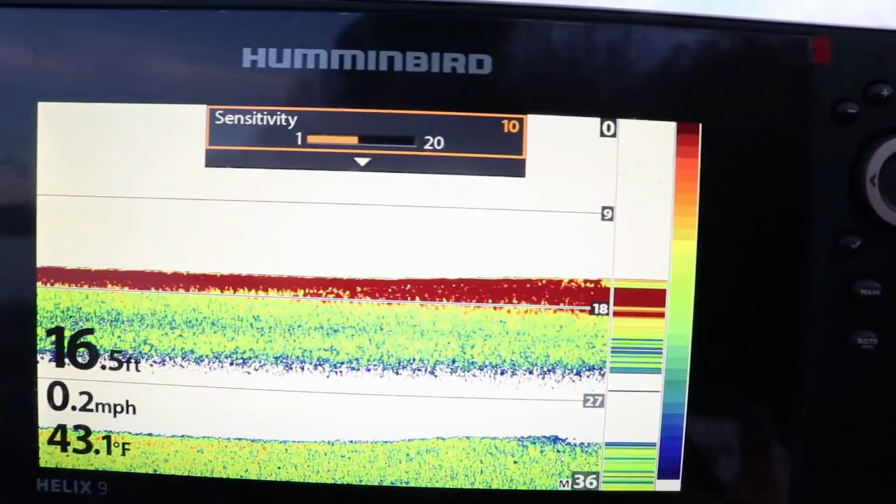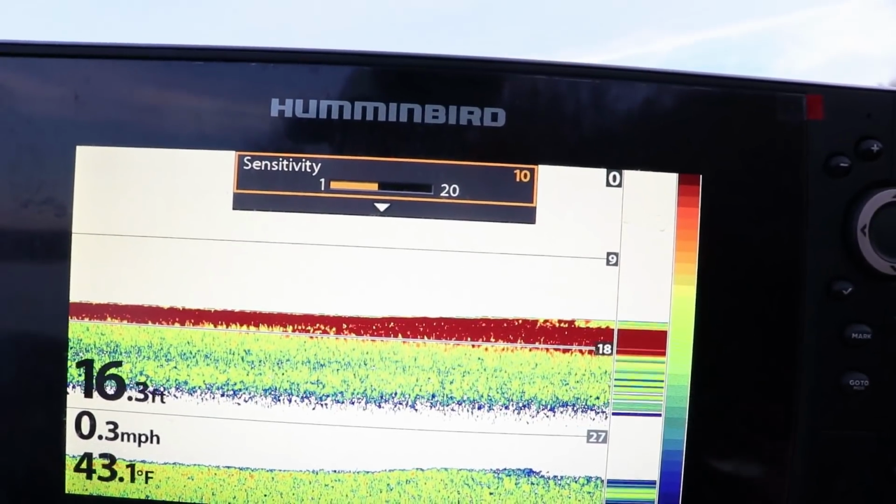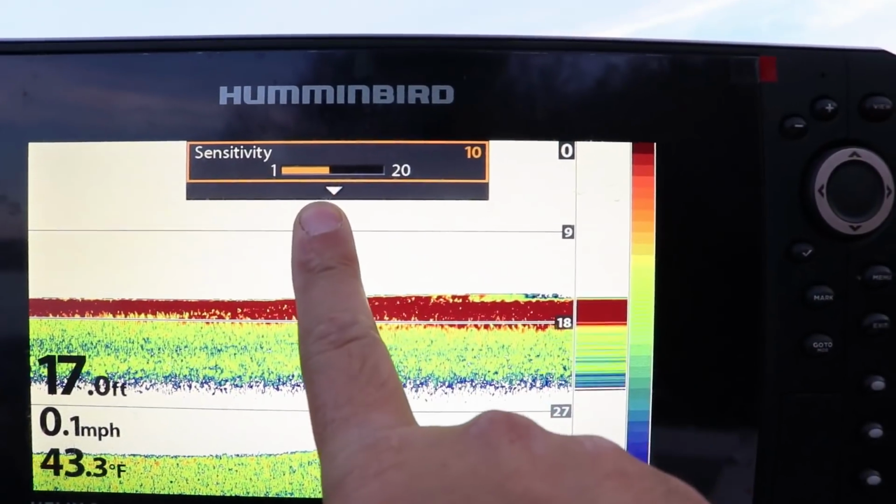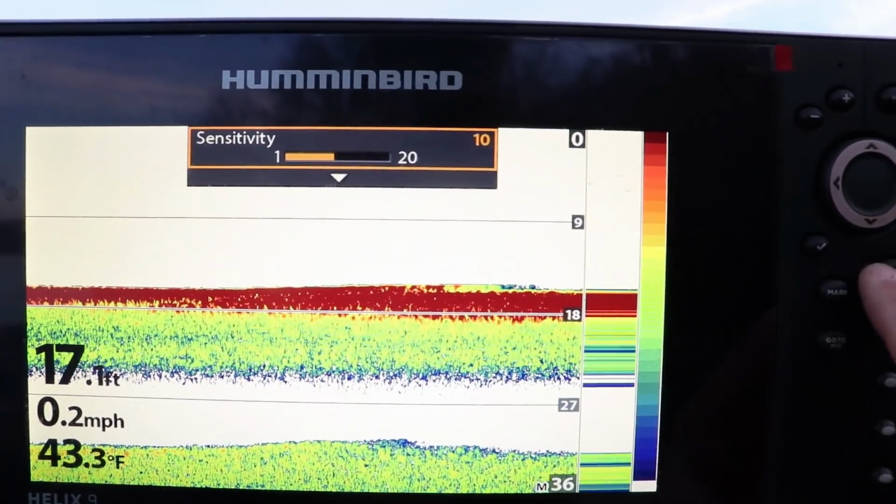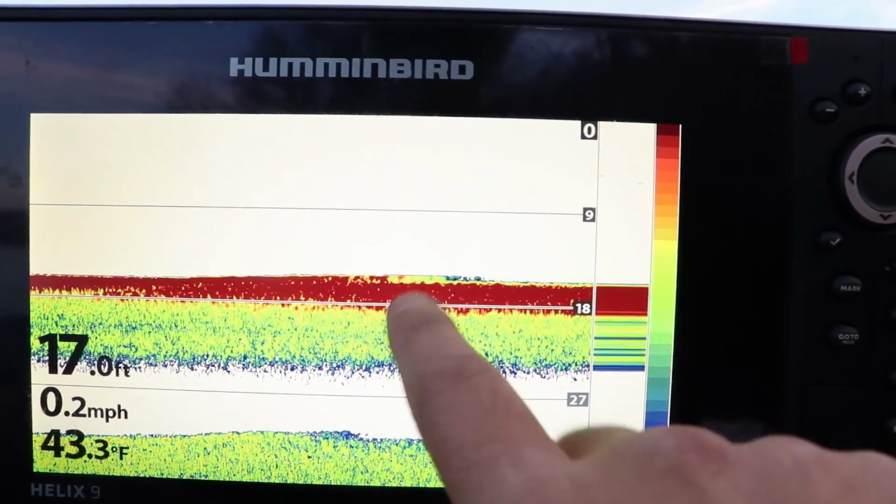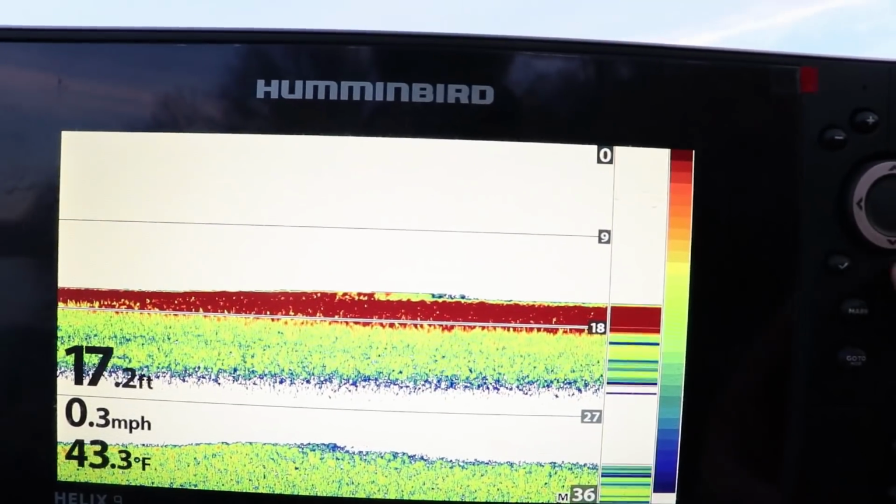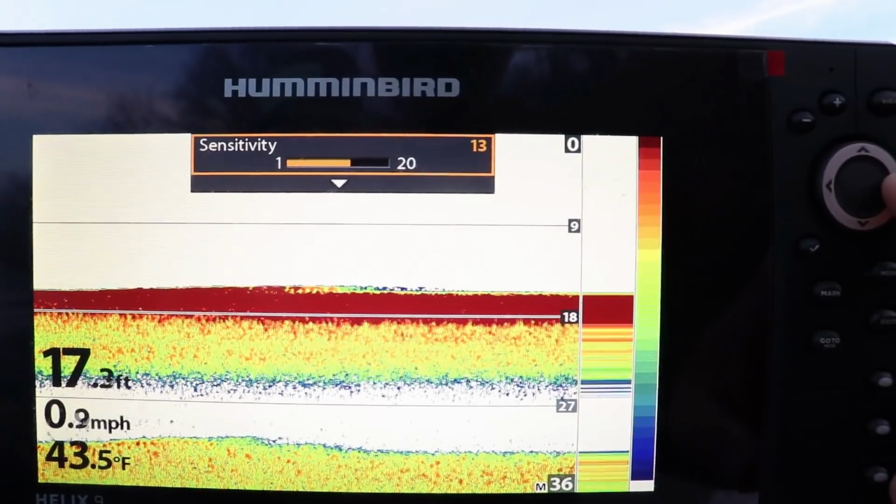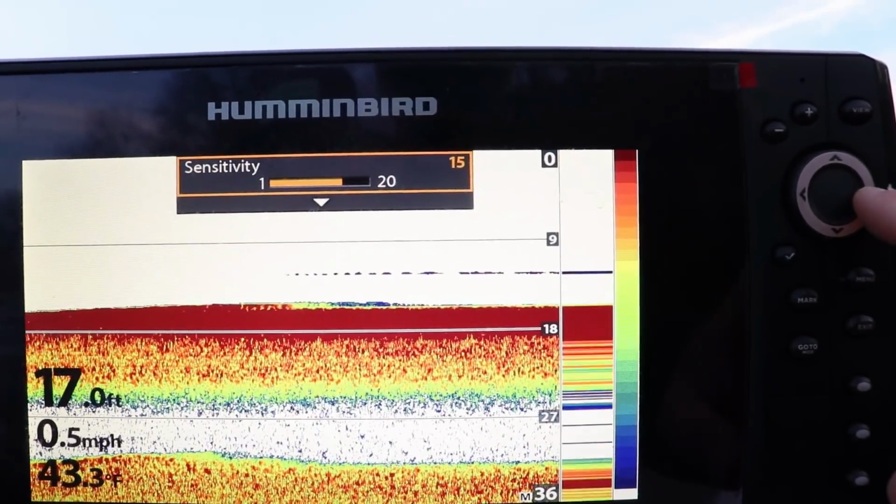But for some of you that haven't got to the point of the leaves dropping in the water, start with your sensitivity right at halfway. So for me, it's 10, okay? And start adjusting. Now there's a fish on the bottom right there. It might be a walleye, something. And then slowly start turning up your sensitivity until you get to the point